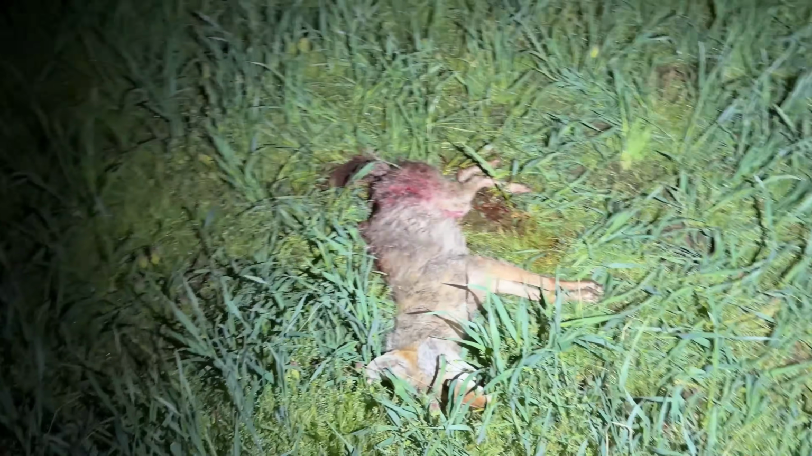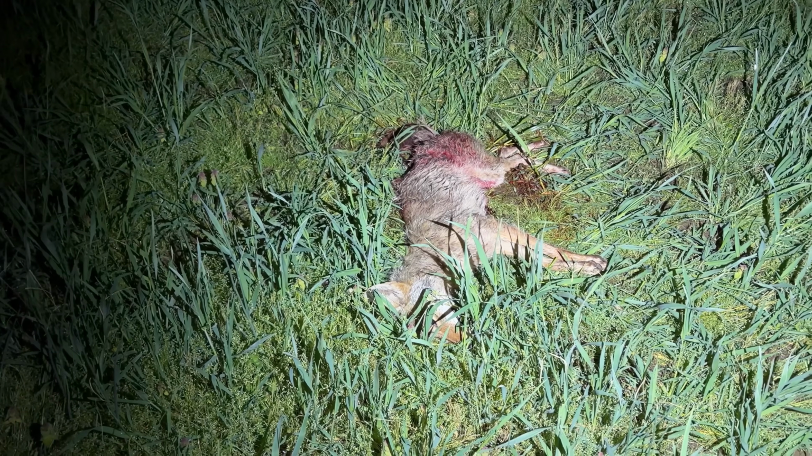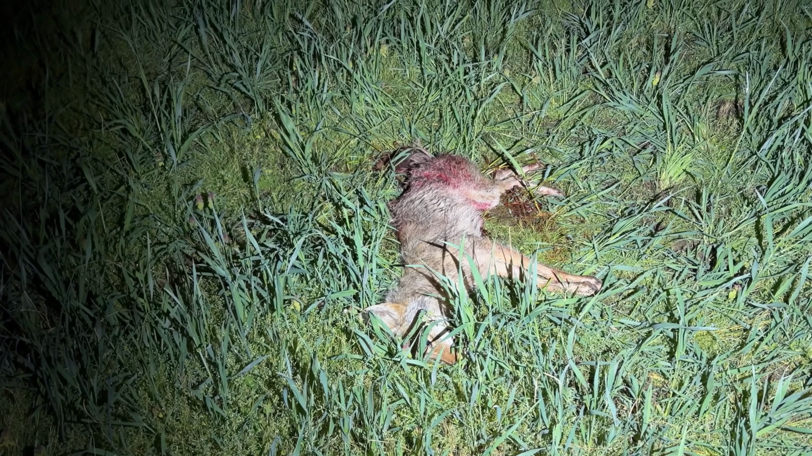So let me get stuff gathered up and then we'll go and grab this guy or girl, we'll see. Had to dispatch this coyote, hit it on the run far back. Kind of a mangy dog, but I'm gonna drag it back to the truck and then we'll maybe make some more stands.